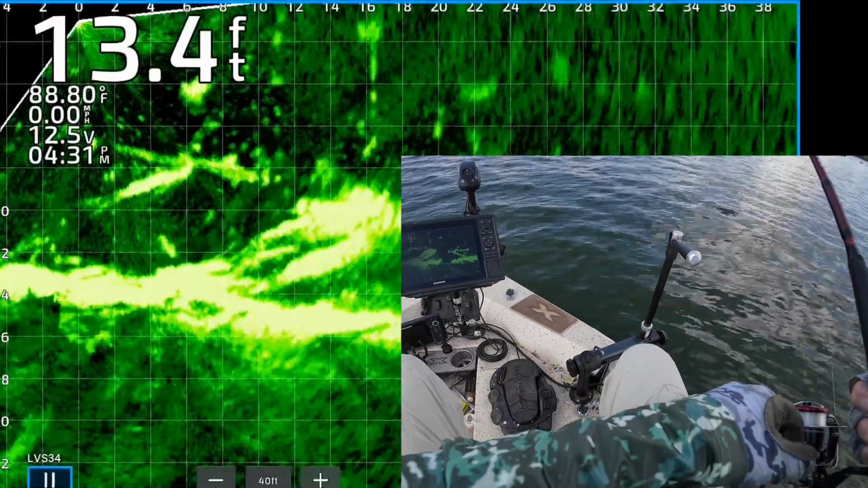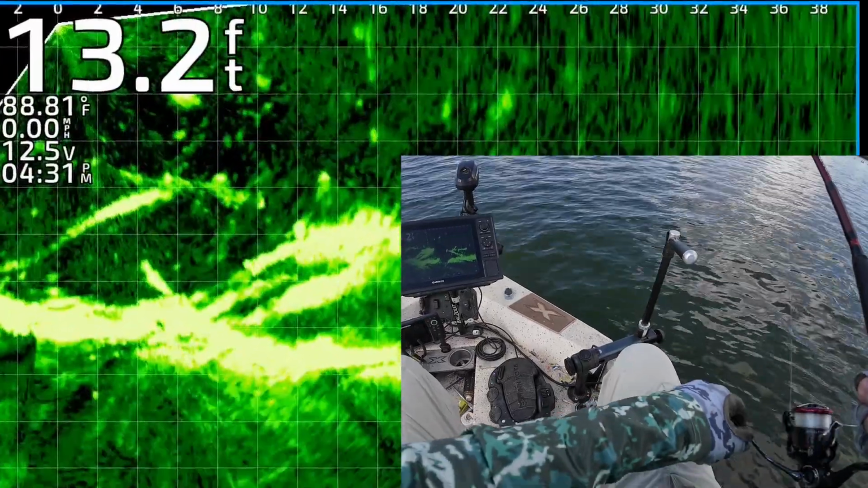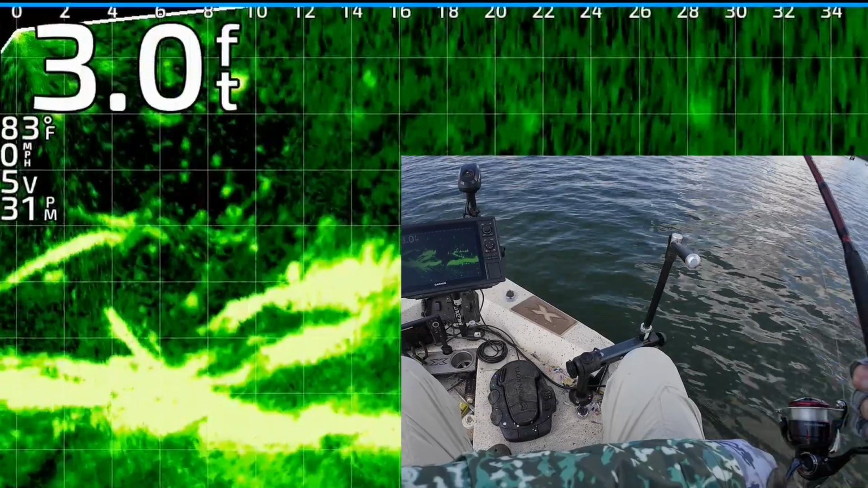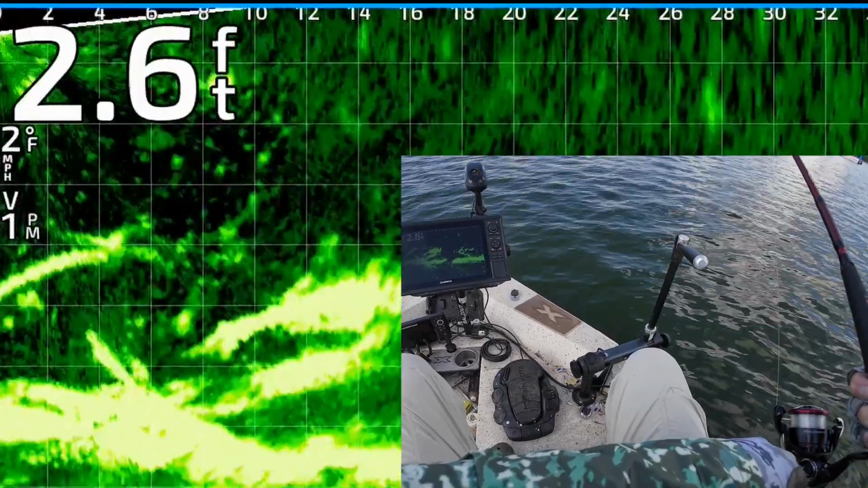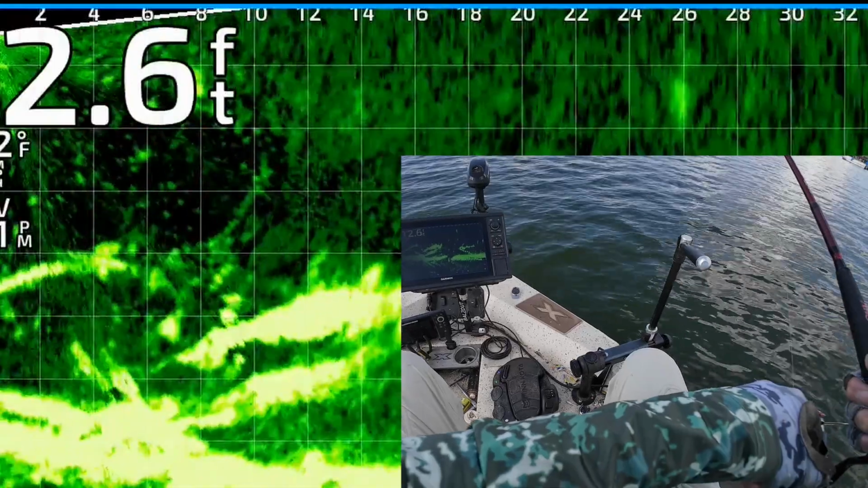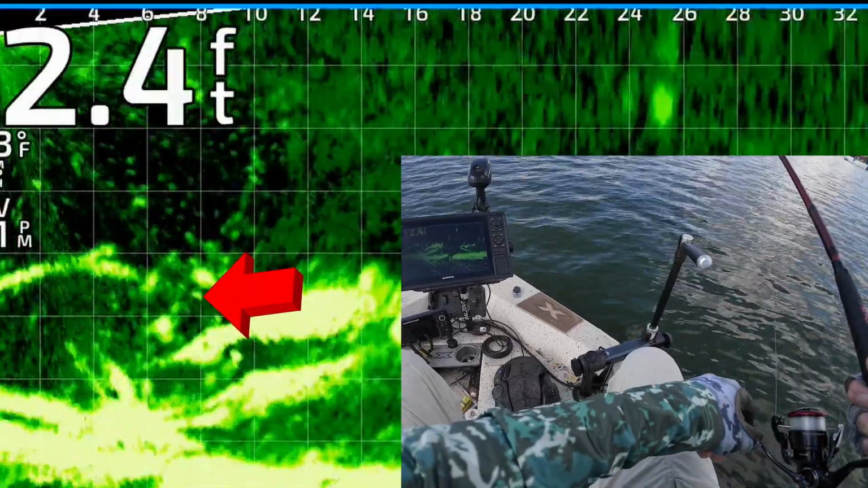There's my jig and weight, still on that same brush pile. Okay, there's my jig and weight, dragging it right on the top. There's a fish chasing it. I think he's actually, no, he doesn't have it. There's my jig and weight.